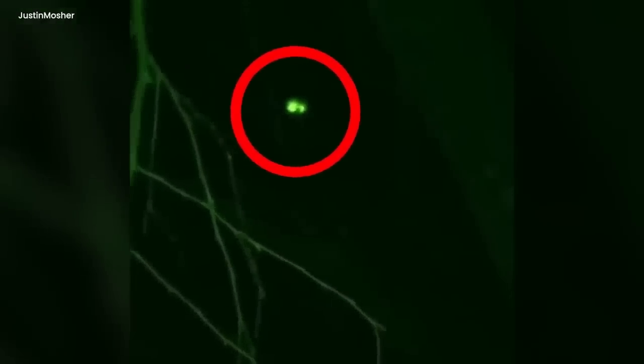Dude. That is massive. And it made a strong impression on those who saw it. The creature, said to be the famous Bigfoot, stayed hidden in the darkness. You couldn't see its full shape because it stayed in the shadows.